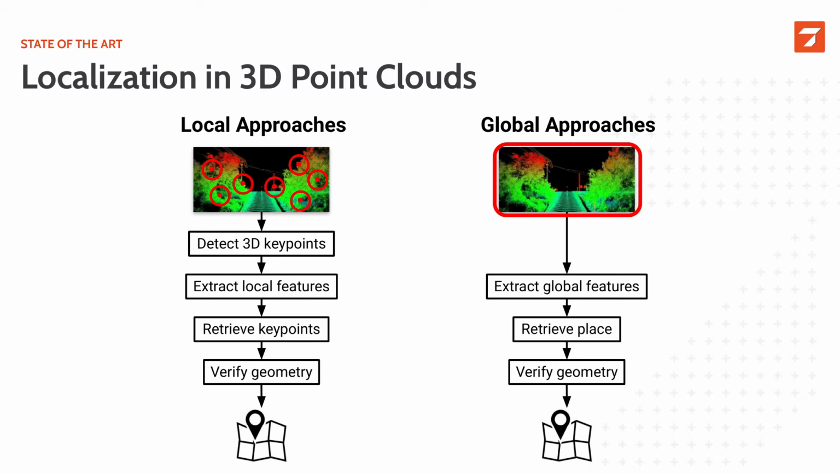When we started this project, we looked at the state of the art and we could identify two main families of techniques. First, we have the local approaches, where we usually take a full dense 3D point cloud. We then extract 3D key points, describe these key points, retrieve these key points in the database. And finally, there is a geometric consistency step, which outputs the localization.